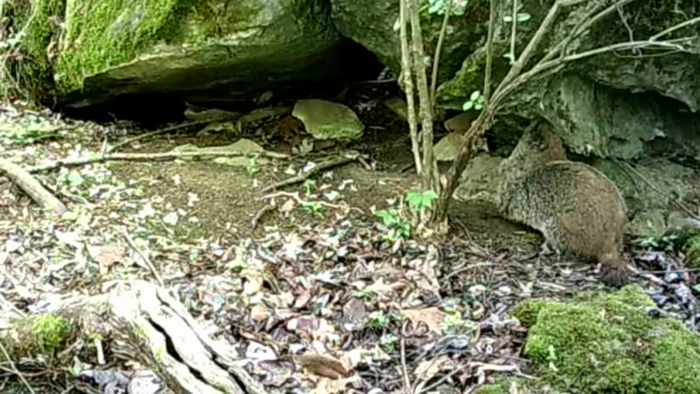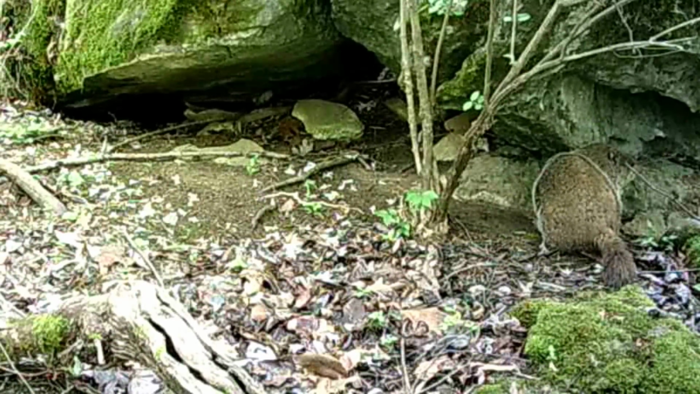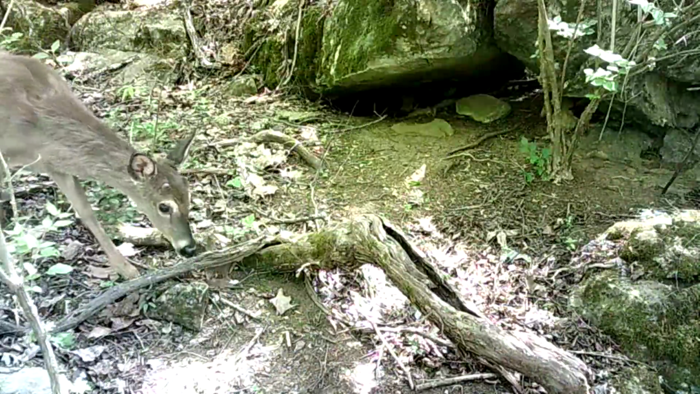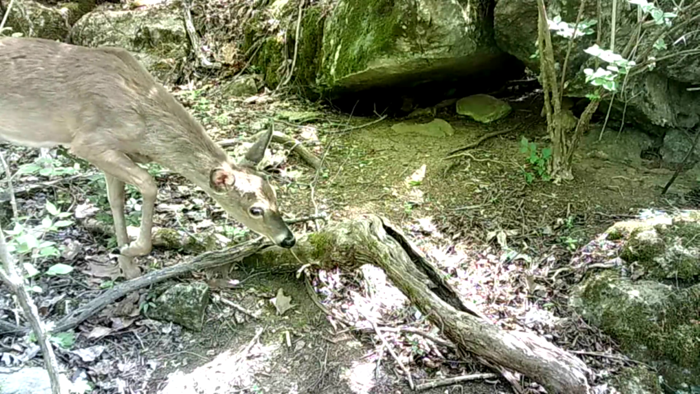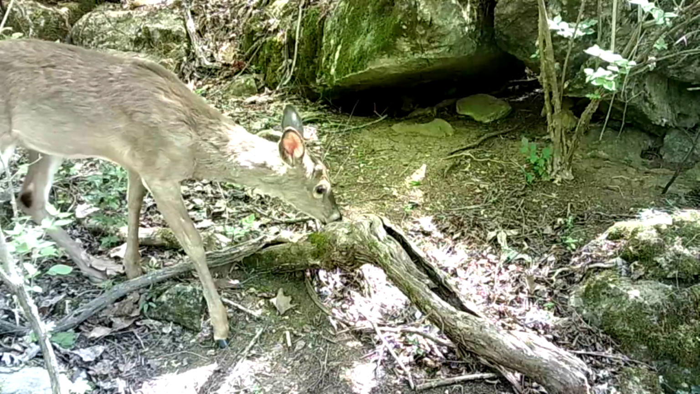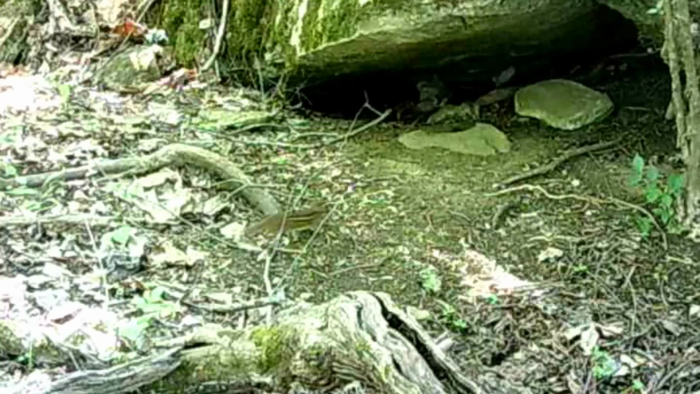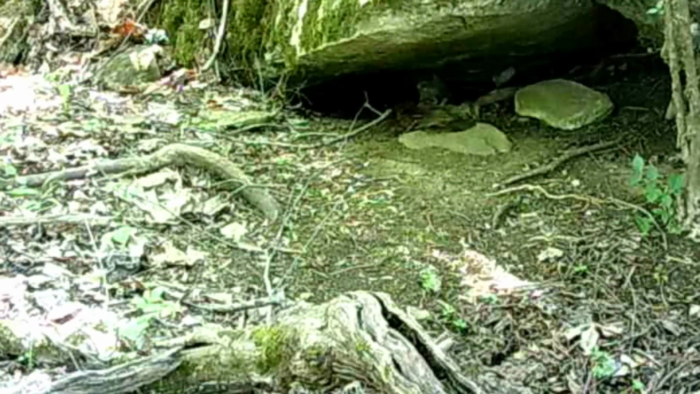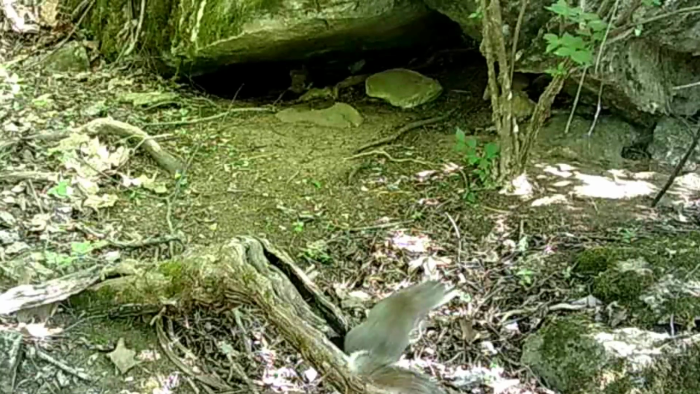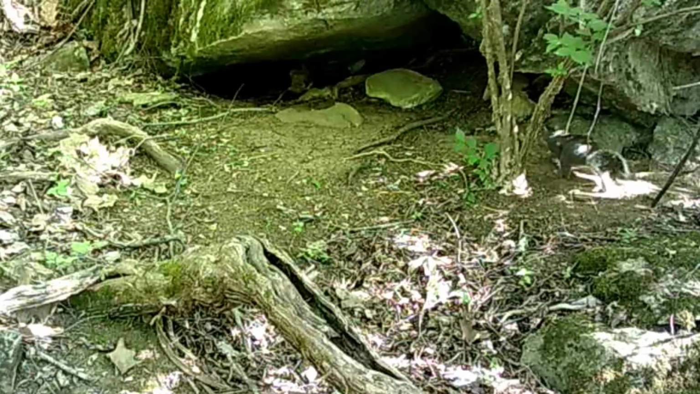And up the rock during the day, there's old Dirty Dan out fooling around, checking things out. And he gets an occasional visitor. There's a little young buck checking things out. There's little Chucky the chipmunk. He's always around this rock. And old Ricky the squirrel. He loves that little perch there.